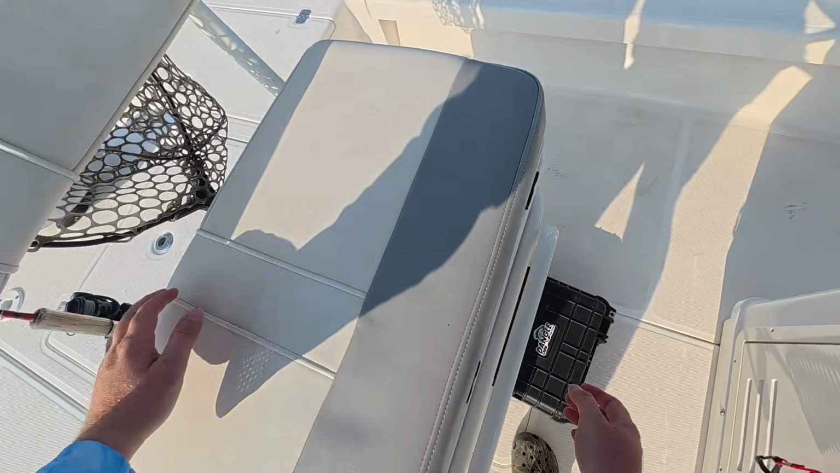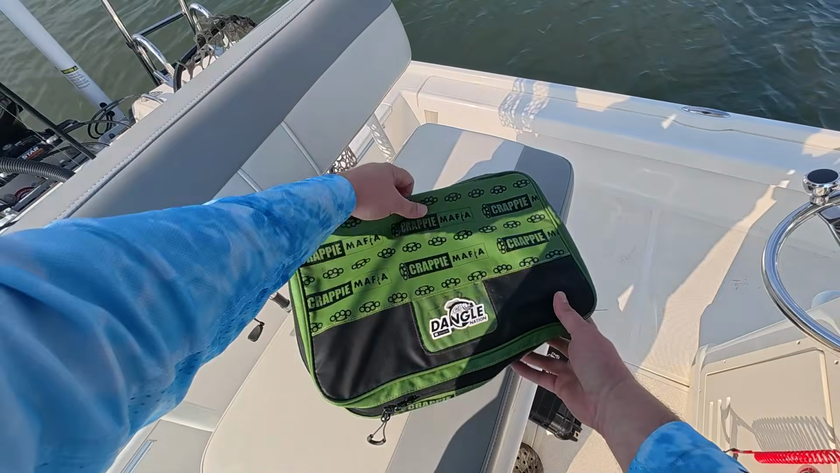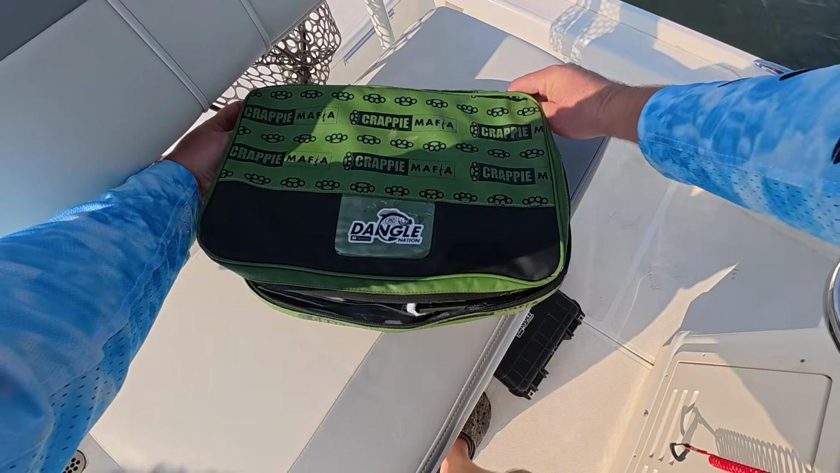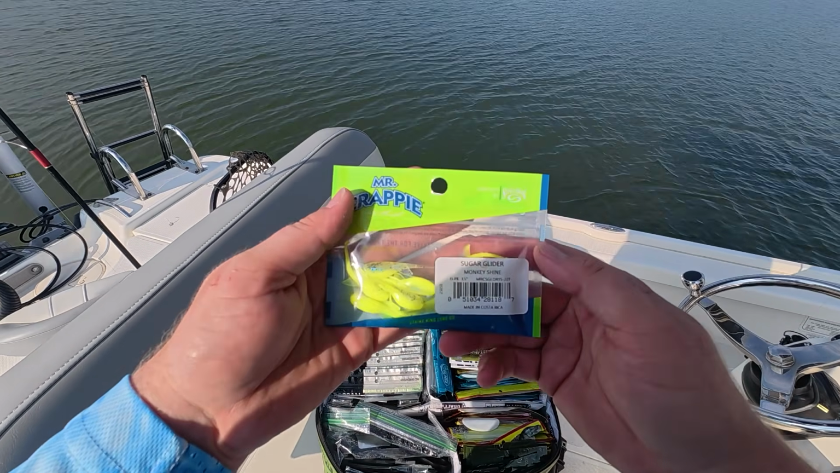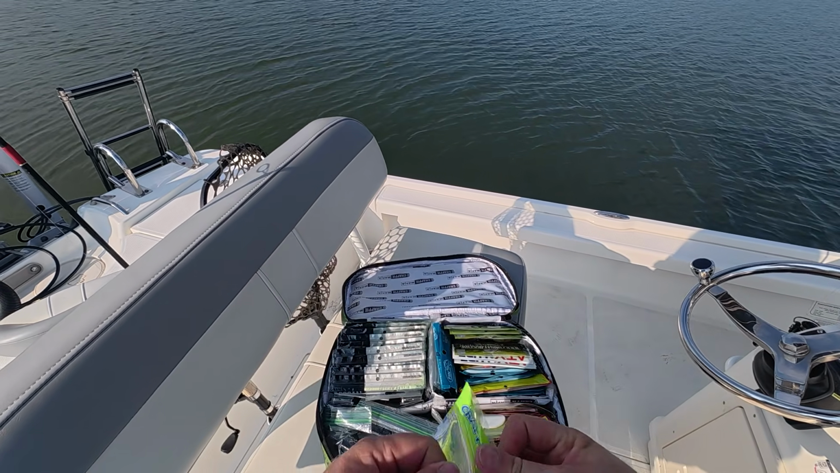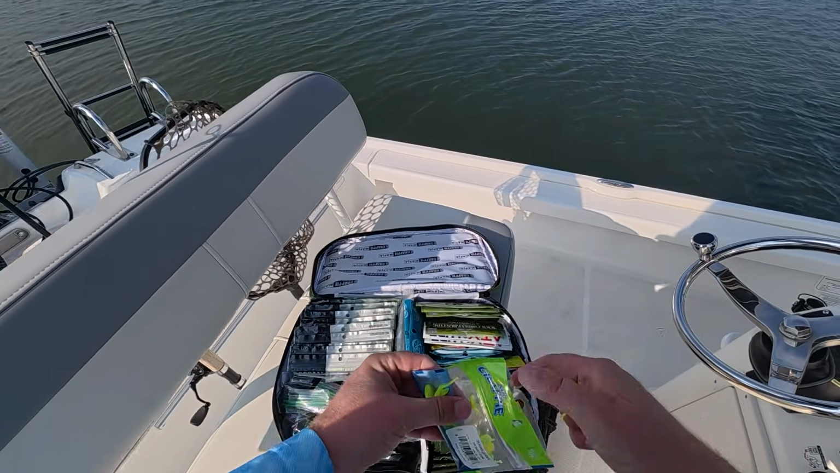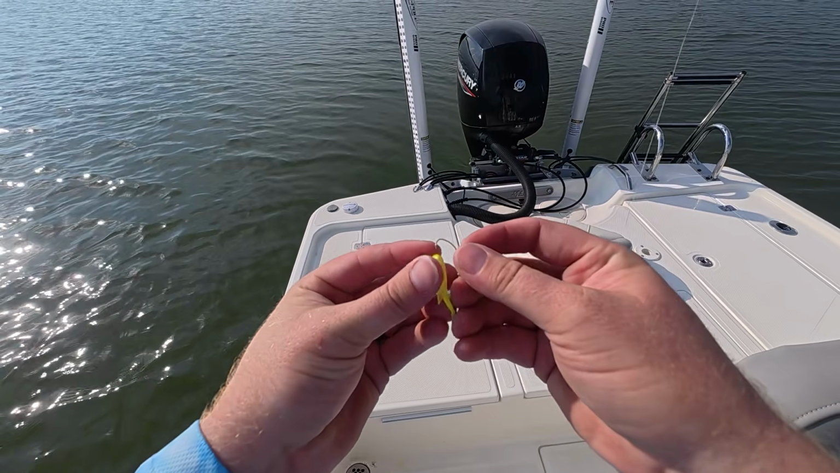We're going to move the camera box, open up our bag of tricks here, and I'll show you exactly what I'm using today, guys. It's a new one for me, actually. So here's what I'm using, guys. Bam, Mr. Crappie sugar glider, monkey shine, 1.5 inch bait, guys. I'm still using the 1/8 ounce jig head. I have not downsized that yet because I still want the depth.